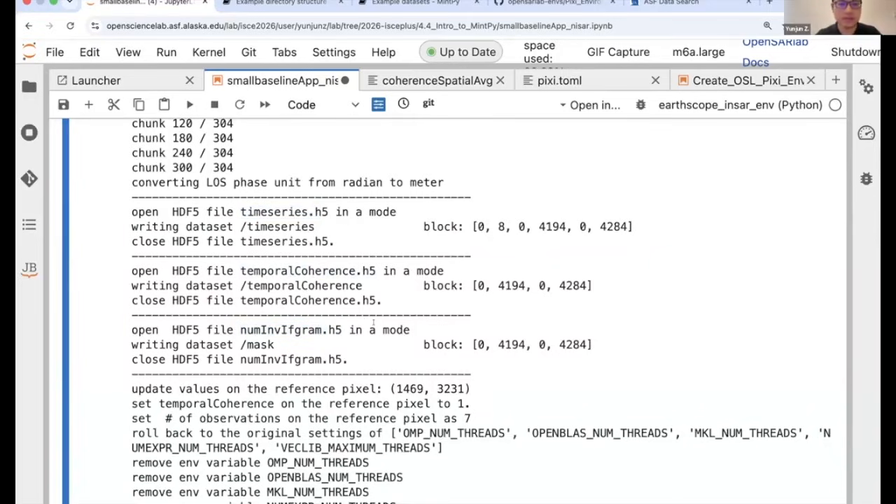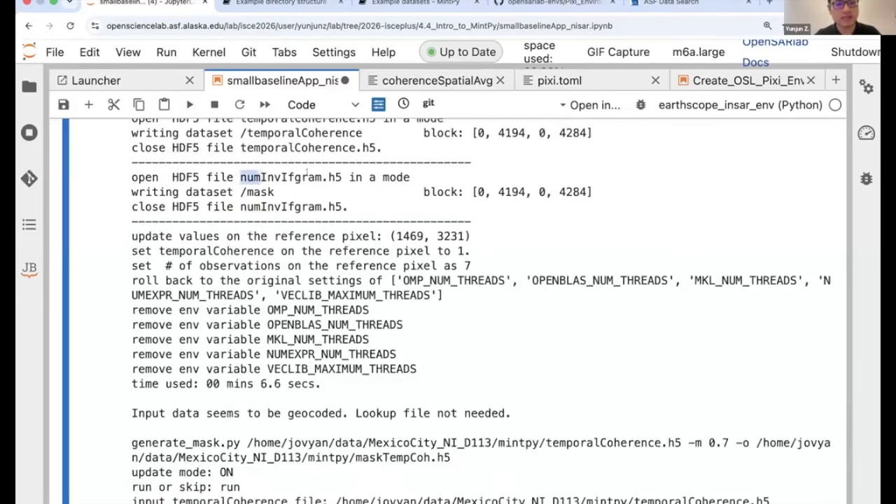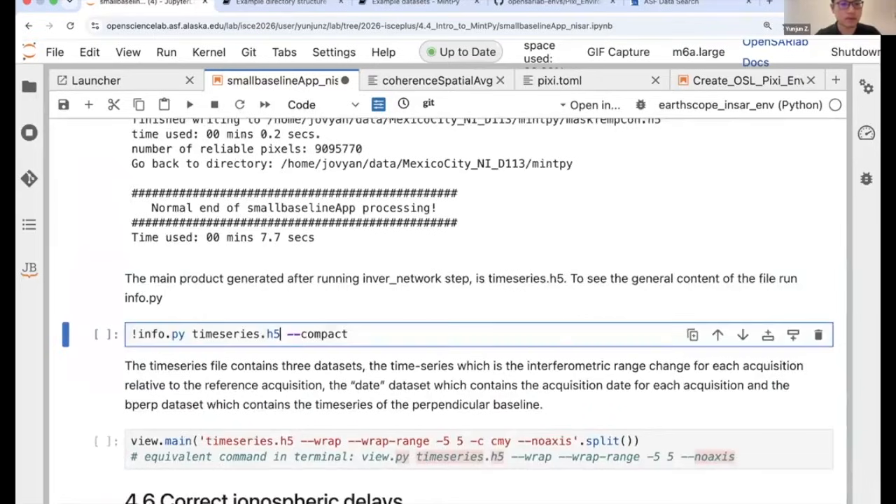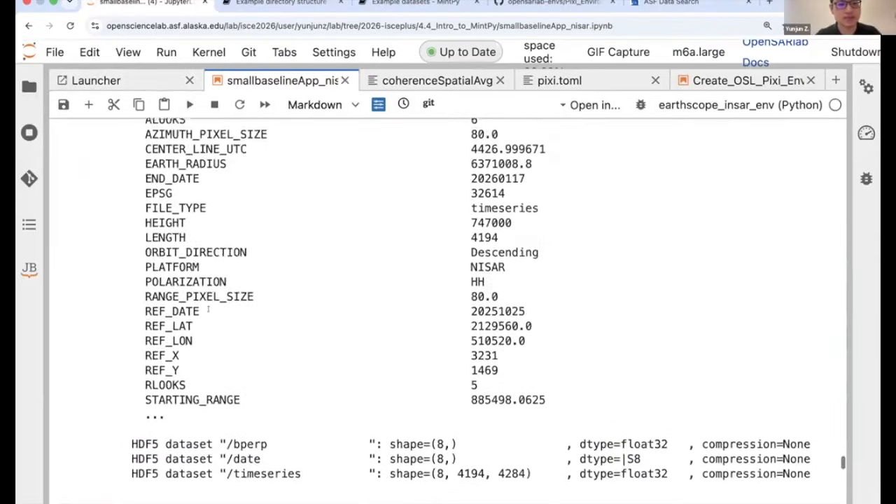Because sometimes for different pixels, especially if we do adaptive pixel-wise multi-looking and adaptive pixel-wise masking, for each pixel the number of interferograms used for the SBAS inversion can be different. So we saved those numbers here. These are the time series we generated through this step.